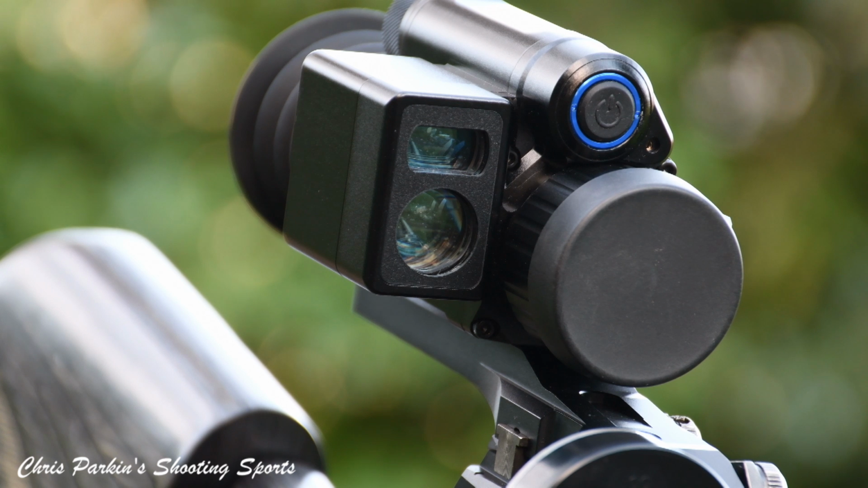Performance from the rangefinder was most consistent at 250 to 300 metres. I did find I was getting returns over 500 metres, but I wasn't likely to be shooting with thermal imaging at that distance at night.